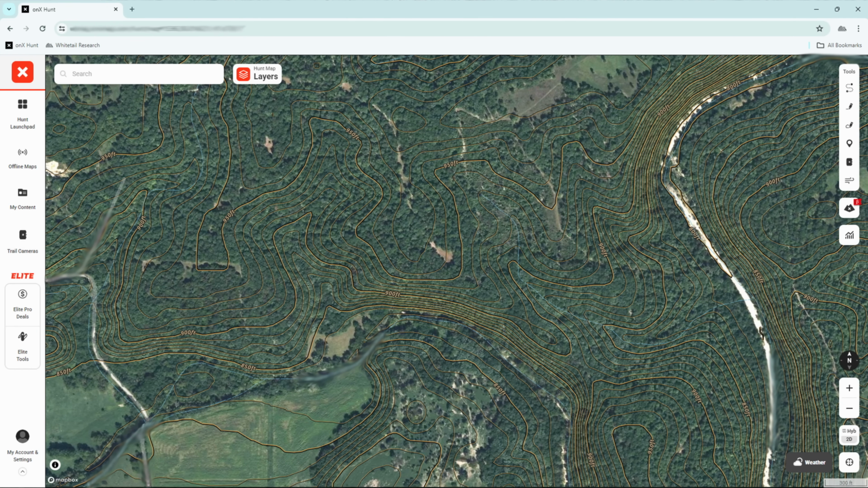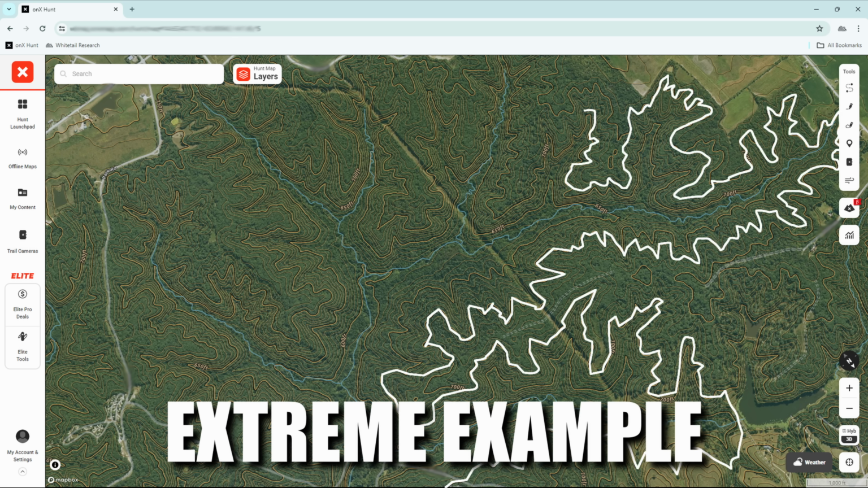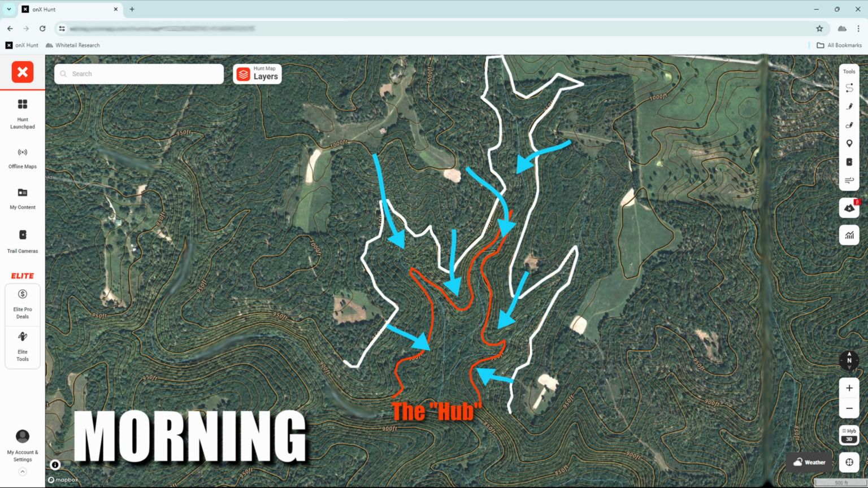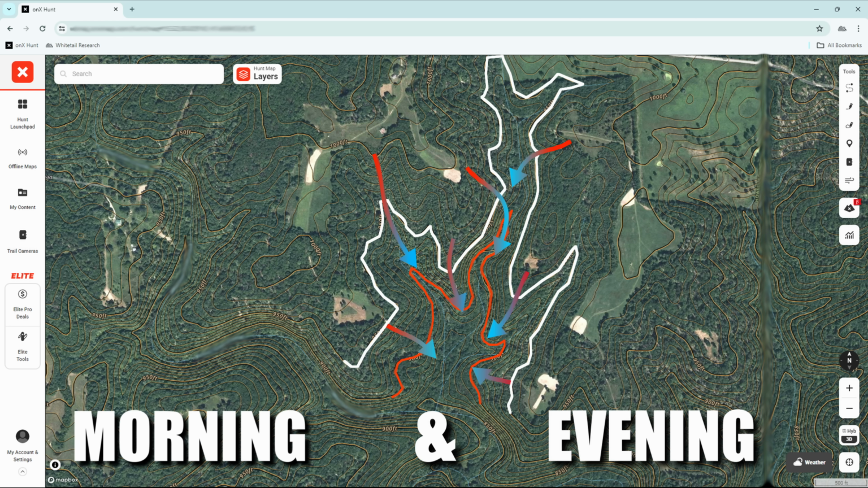Let's zoom in on his core area, and the first thing that's going to stand out is this small thermal hub. A thermal hub is a low-lying area where multiple ridges and drainages all come together. These features create consistent thermal and wind behavior that bucks use to their advantage. In the morning, cool air from surrounding ridges slides down into the bottom, pulling scent from every direction with it. In the evening, as the sun sets and the air cools again, thermals begin falling back down into that same low spot. That means that thermal hubs can collect scent from all around both morning and evening.